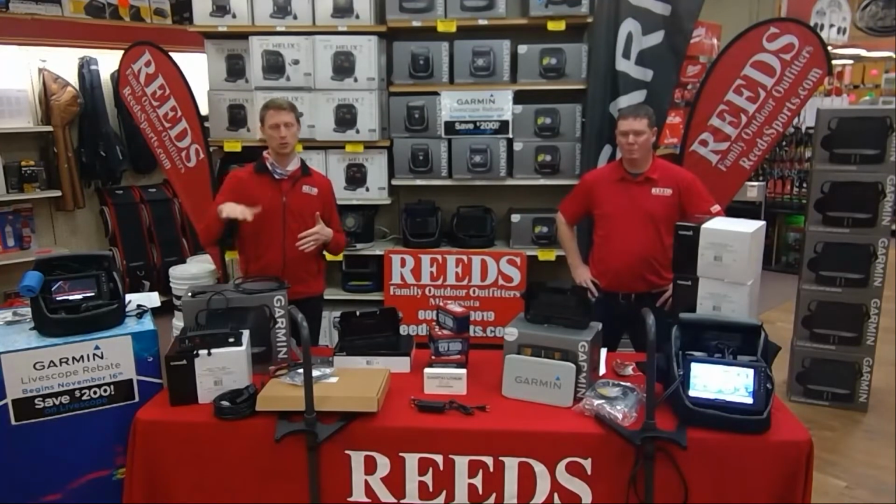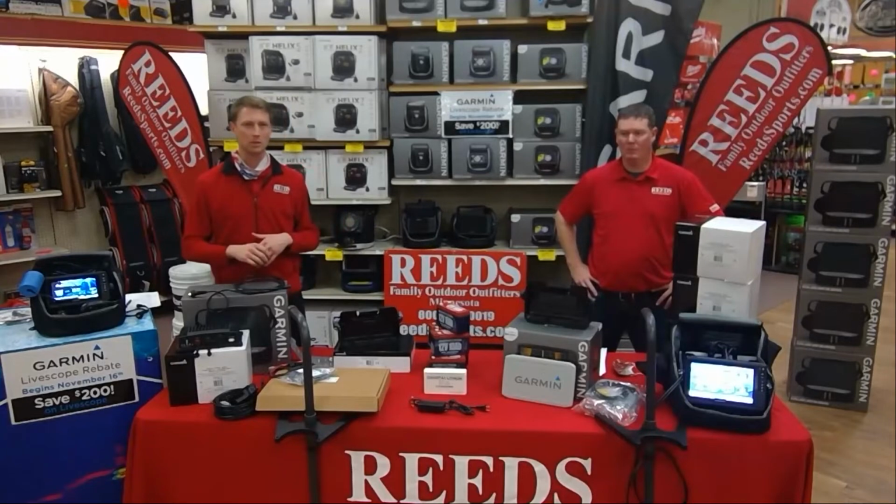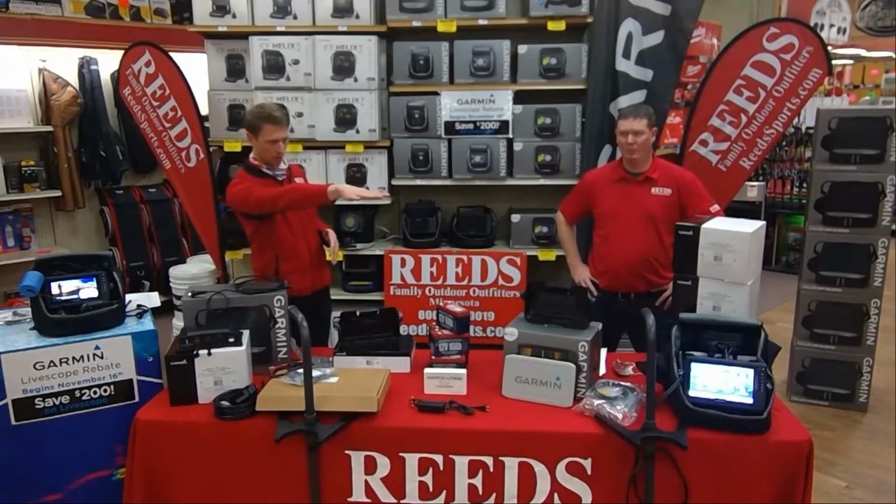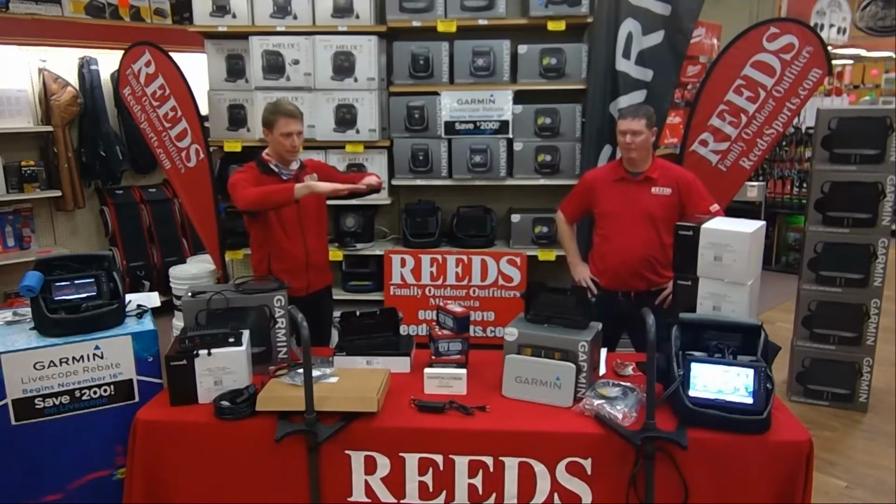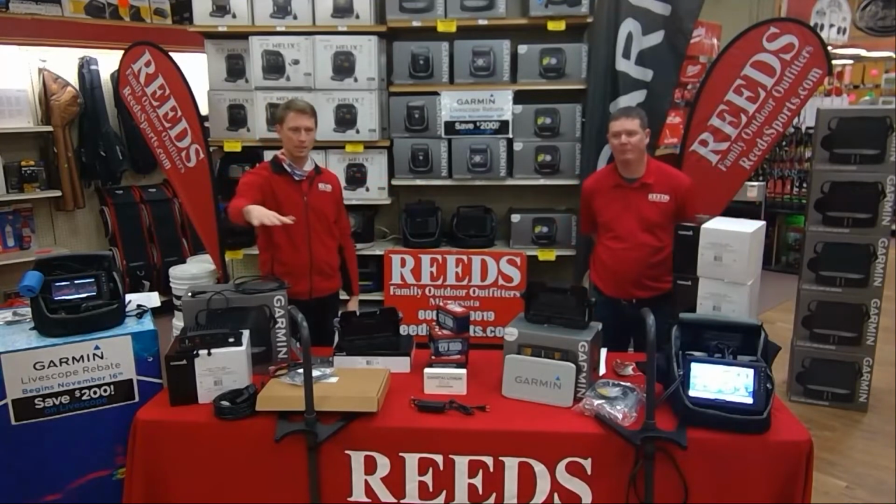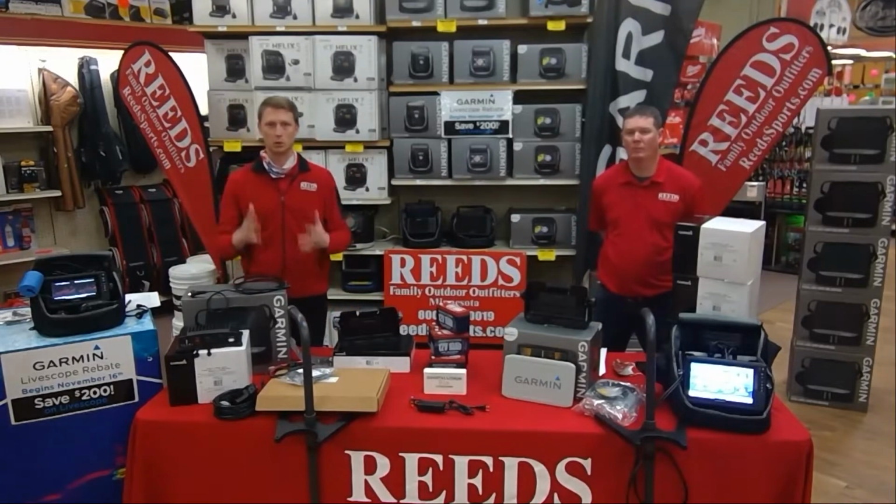It allows you to search shallower areas for longer. How a lot of people are using this is in the spring, on crappie beds or bluegill beds. So you can actually search in this area over here, and instead of looking this way, you're looking that way, and you can see the beds. It's just a totally different view. It's really cool. You can see some fish swimming across them.